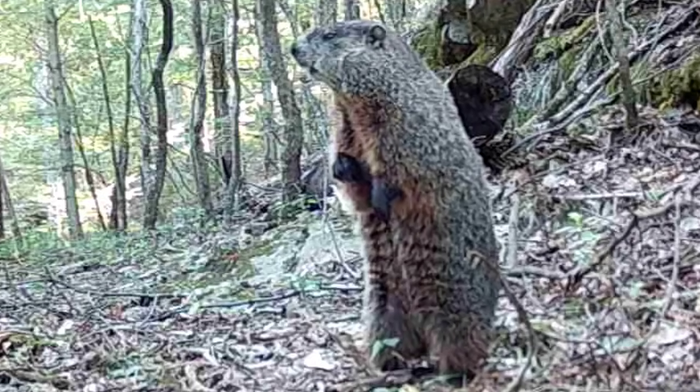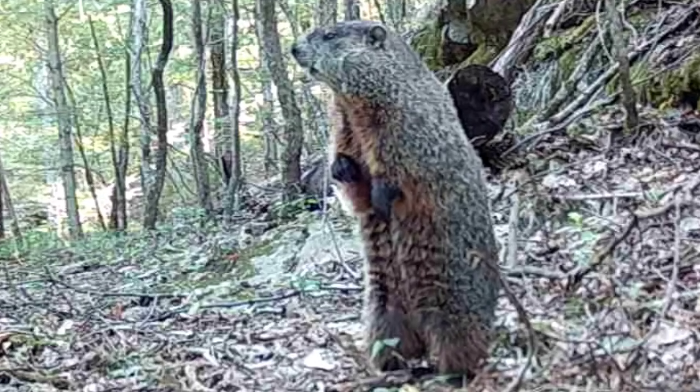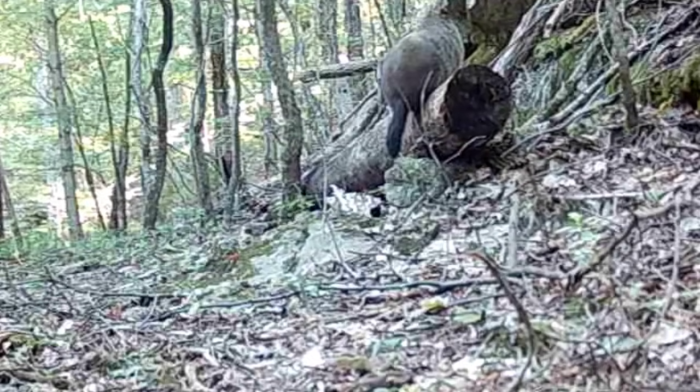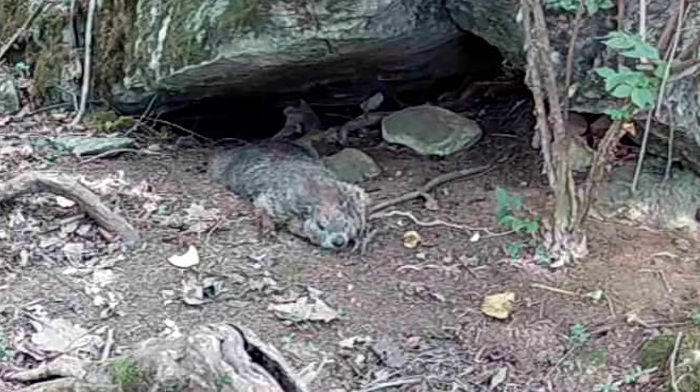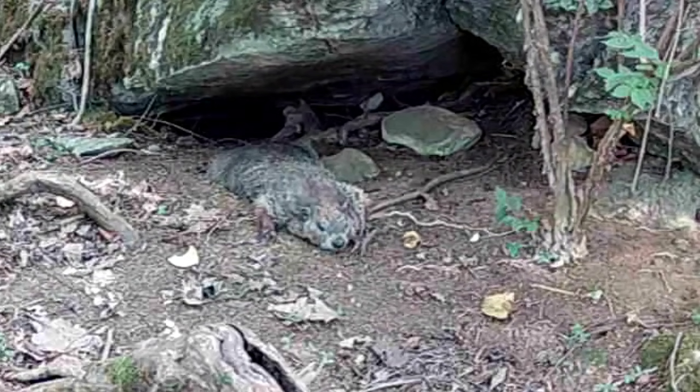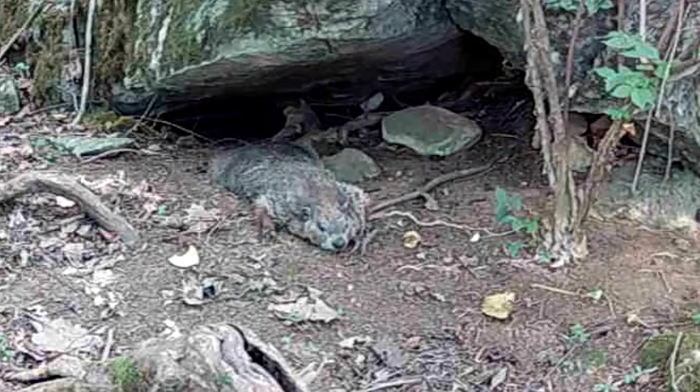Move, stop, and look. He better be looking. And up at the rock, he likes to take it easy. Looks like a big bear rug stretched out there, don't he? He likes to lay out on the patio here.